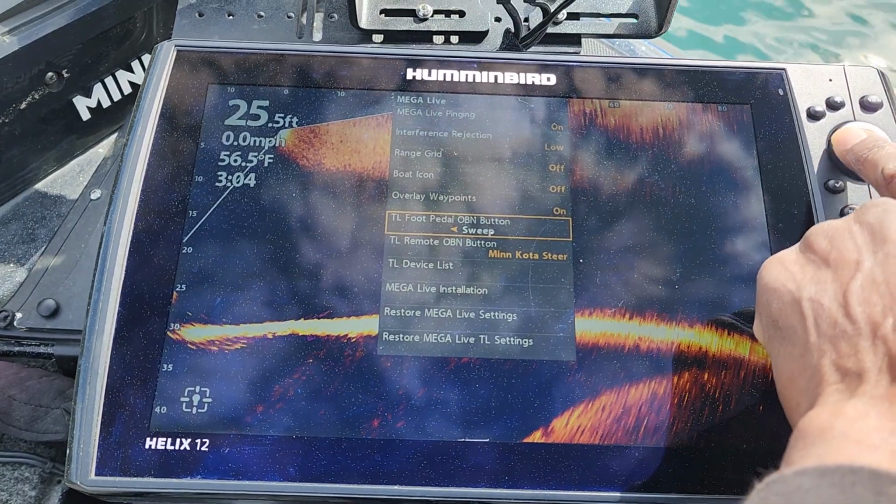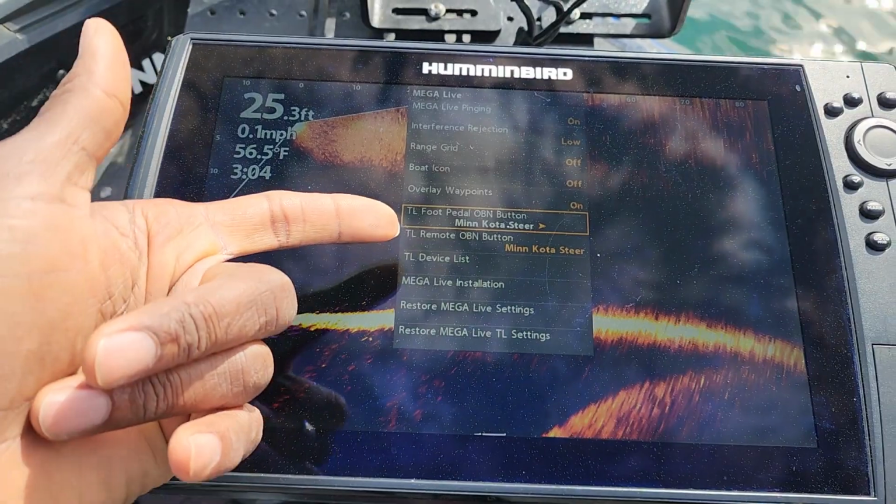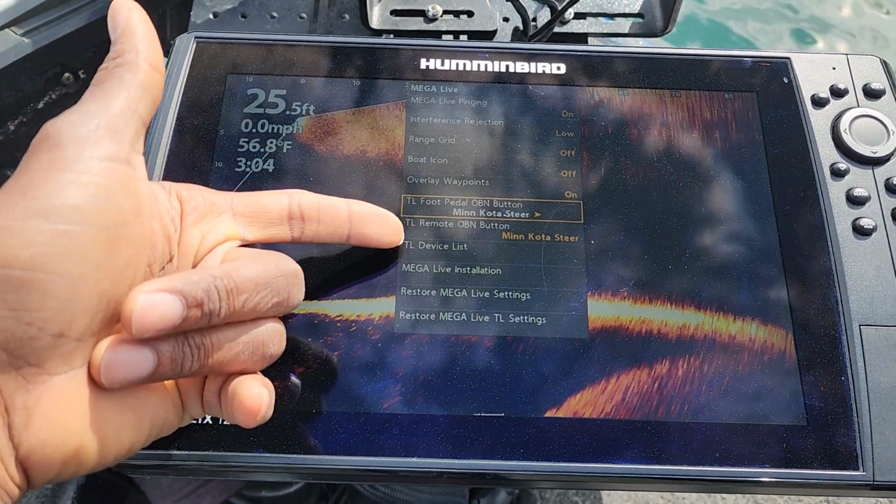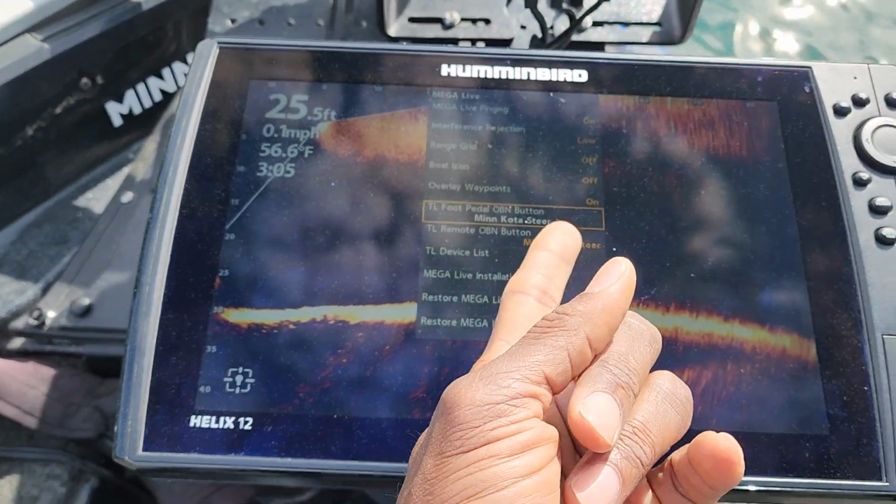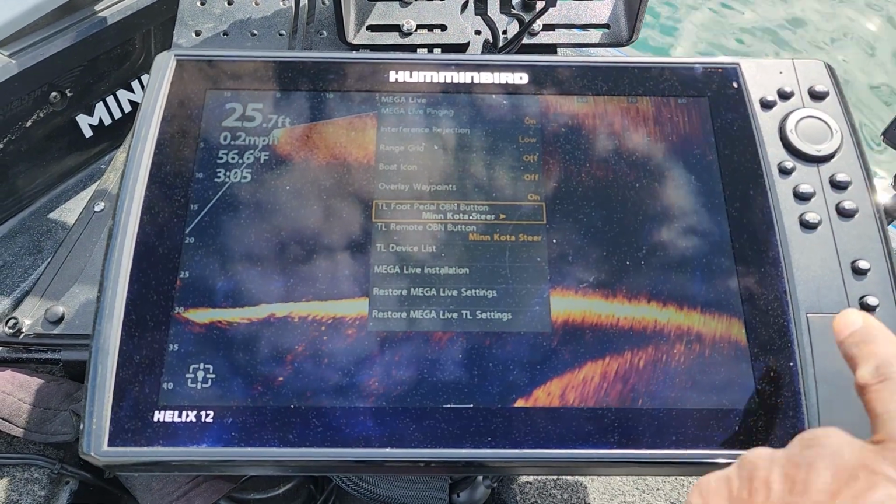But for me, I will keep that on. There we go, Minn Kota steer. The other option is if you have that optional remote that you can use to control it, that is what that option right there is for. I do not have the remote, so I just have it on Minn Kota steer. Does not really matter for me what I have that set on.